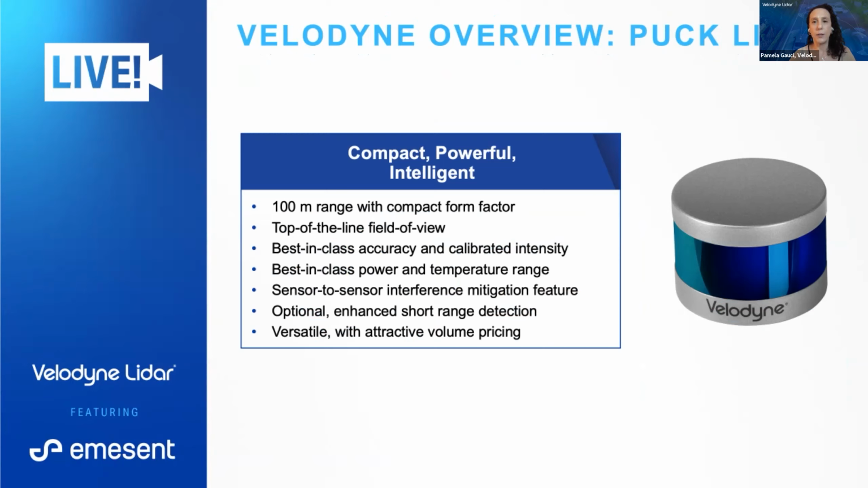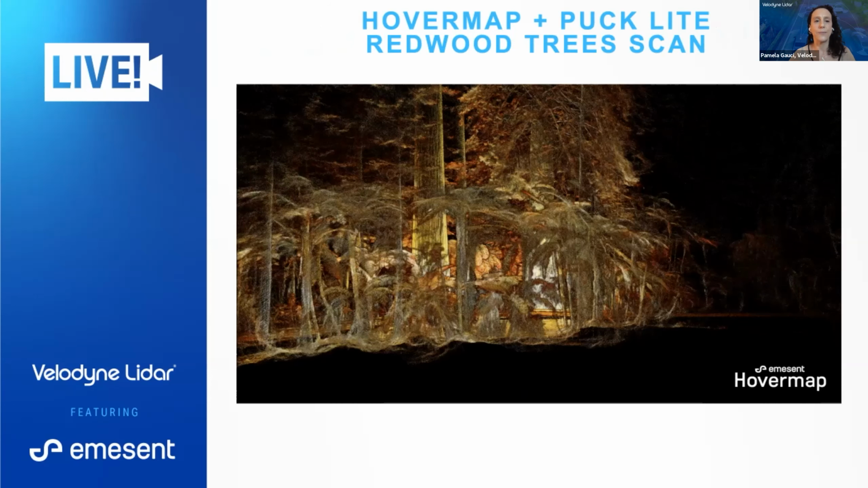So now let's take a quick peek at Velodyne's puck light sensor, which is an essential piece of the Hovermap payload. A few key specs to note are its ability to generate 300,000 points per second with a 100-meter range. Now for Hovermap, a critical payload feature is weight, and puck light checks in at an incredible 590 grams. That's just over 1 pound. So now let's see what that kind of data looks like.